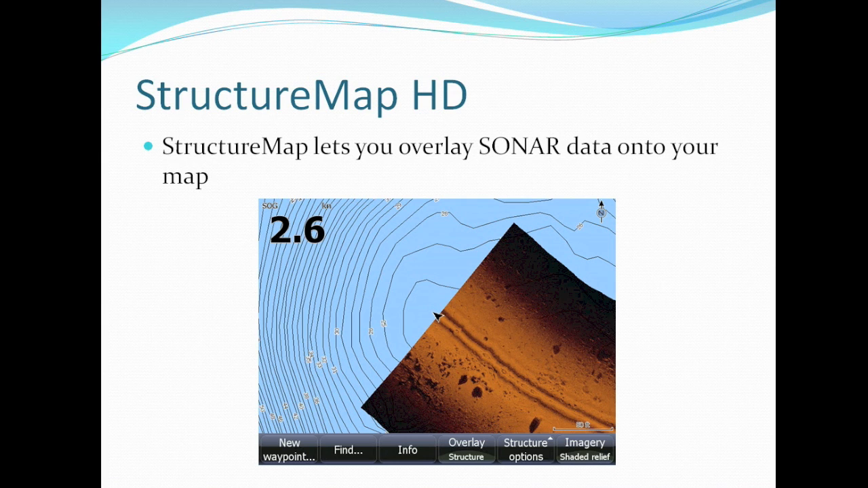This is especially good for tournaments where you can go to the lake or wherever you're going to be fishing beforehand, and just 1 or 2 trips up and down the entire lake, you can cover the entire lake. So next time when you actually go out during the tournament or championship, you already have all the structure data in front of you, so you can directly navigate to promising spots and get started right away. So this really gives you a competitive edge, especially in tournaments.